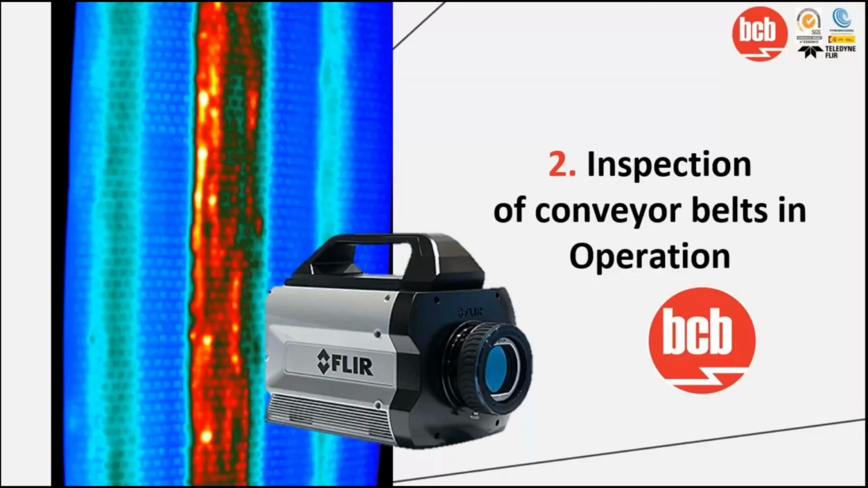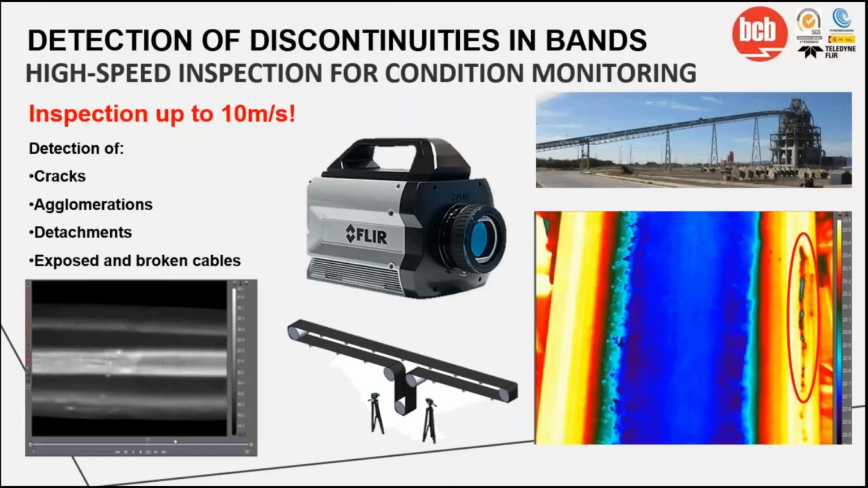Inspection of conveyor belts in operation. Inspection of belts or conveyors. One of the most important and helpful elements for the mining process is the transportation of mineral through conveyors. The transportation of this mineral is required continually, and stopping it can affect the production of the mine. The belt is a critical and one of the most costly components of the conveyor, and any damage to it can result in long, unexpected stoppages of production.